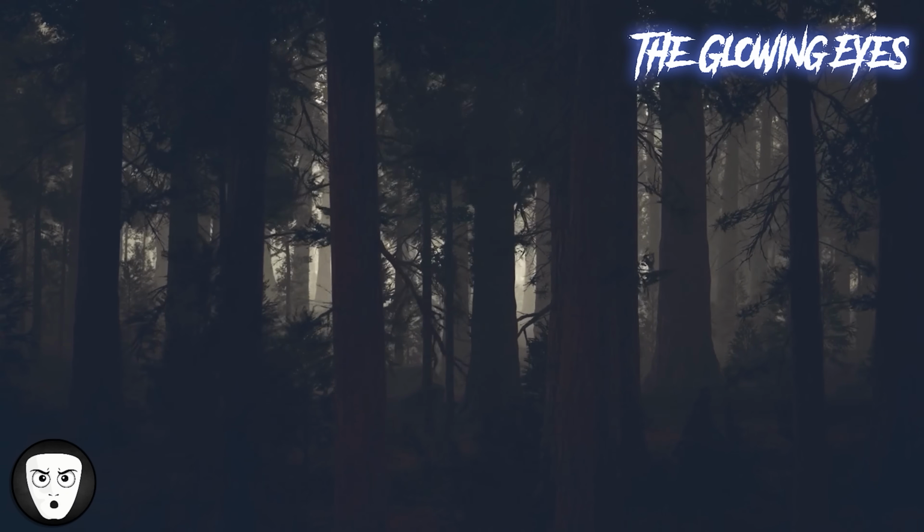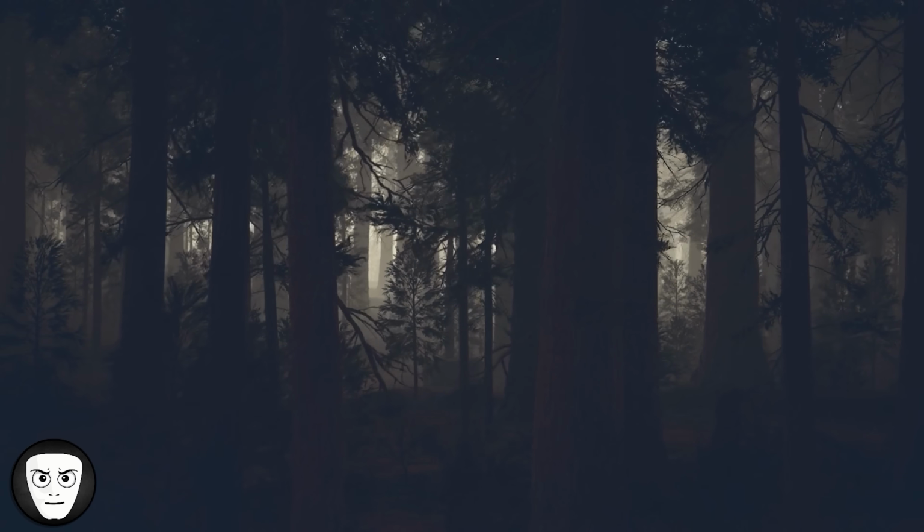A person placed a trail camera outside their home near the edge of the woods. Most nights, it captured nothing unusual, but one night it recorded something unsettling. Standing among the trees was what appeared to be a small childlike figure with a pale appearance. The eyes seemed to glow as it faced directly toward the camera.